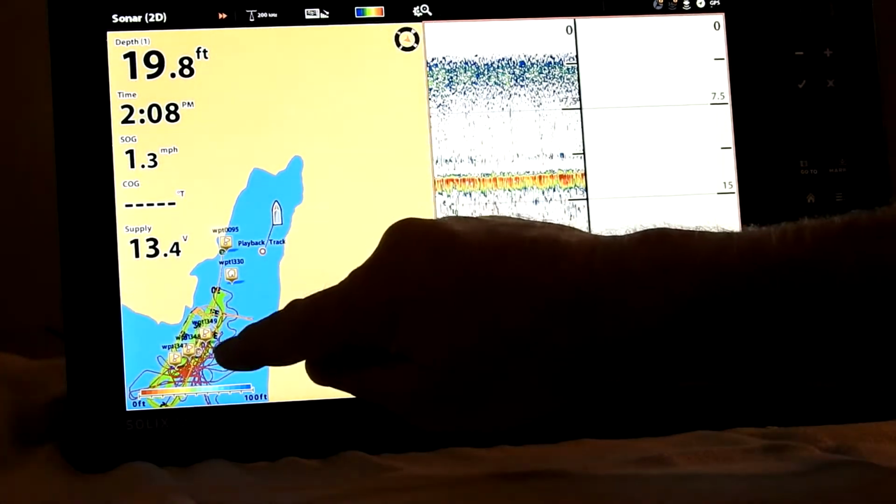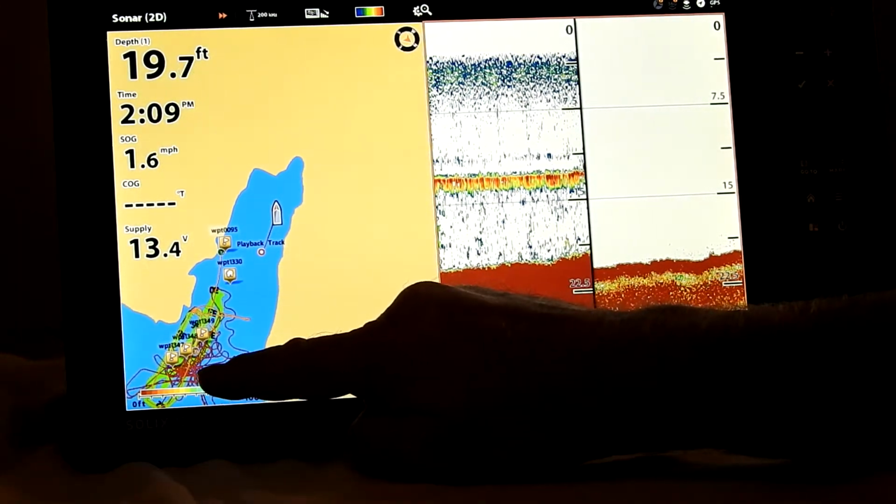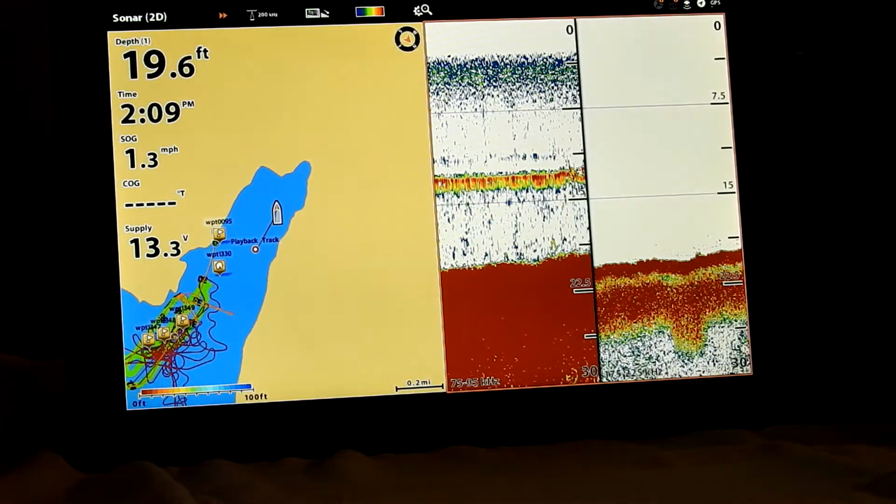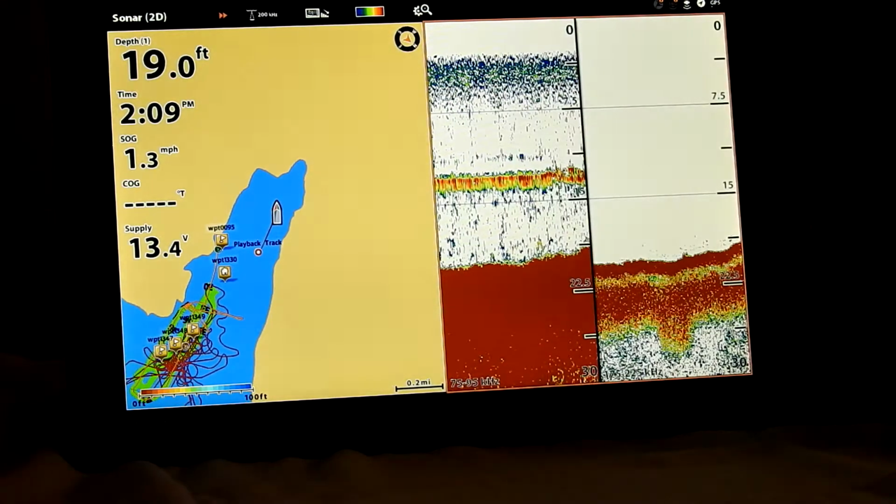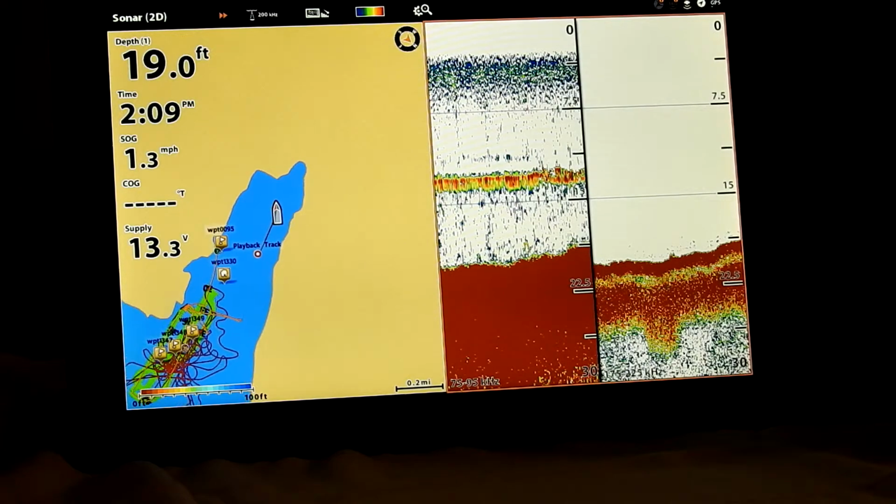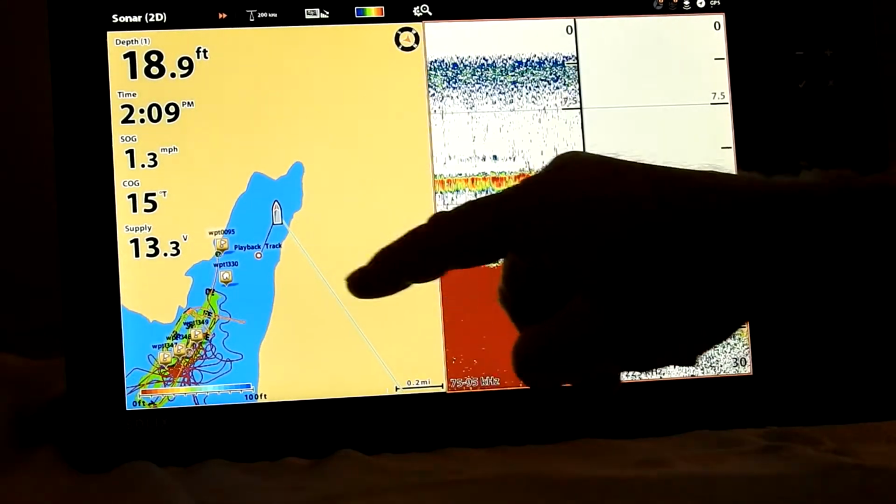This boat's going to turn around. It's going to go back over there, and we're going to get into right here's where I fished. We caught a lot of fish there, and there's a way to increase that map or decrease it. To get you a bigger map, you hit your minus up here, and your map will start getting bigger.